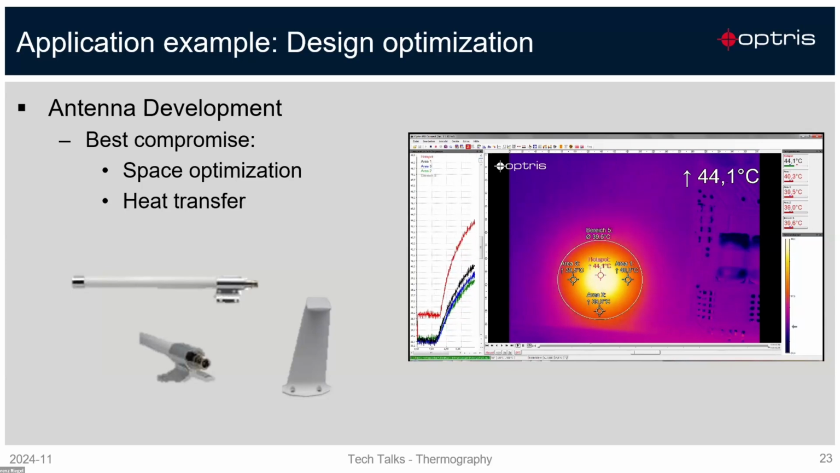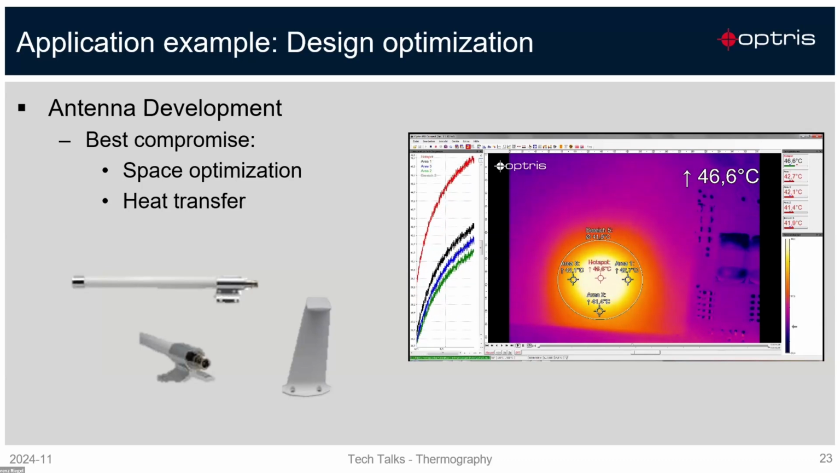The last is the antenna development. Also here, it's a kind of design optimization. On one side, space optimization to make the electronics as small as possible, and in addition also to make sure that the heat can be transferred in a good way.